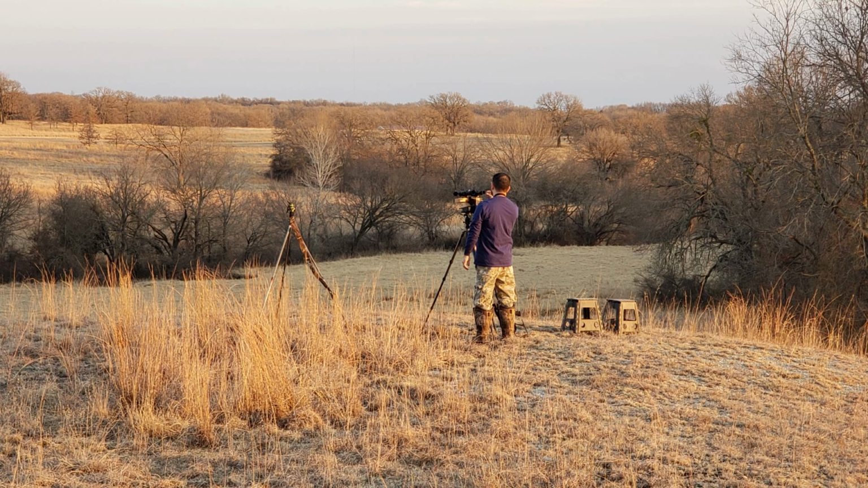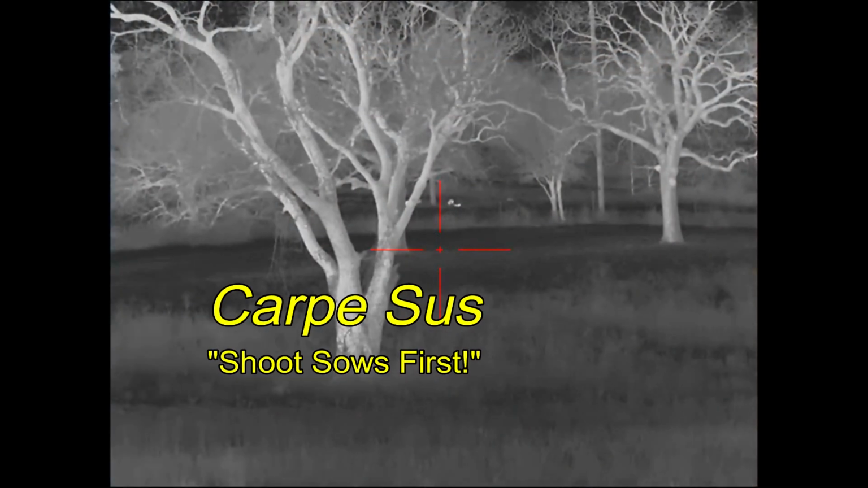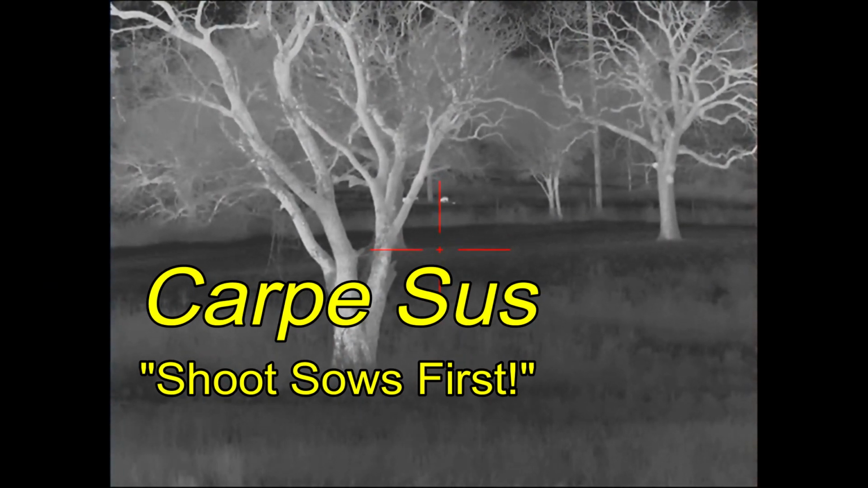The landowner told us where he spotted hogs the day before, and Ben set up watching the valley to the east, and I set up watching the valley to the west. And about an hour and a half later, we have hogs coming in from the north.